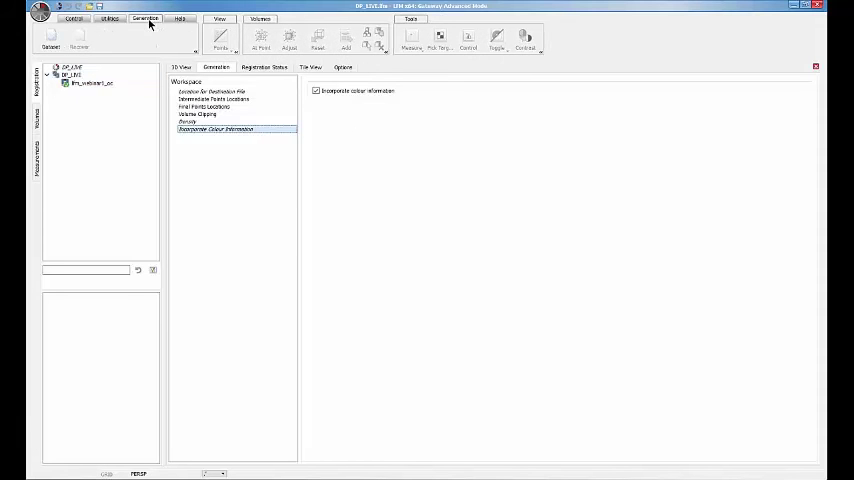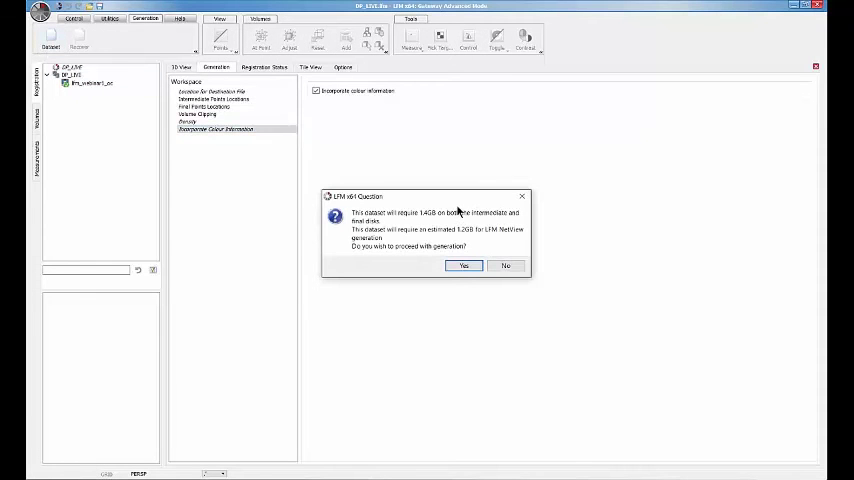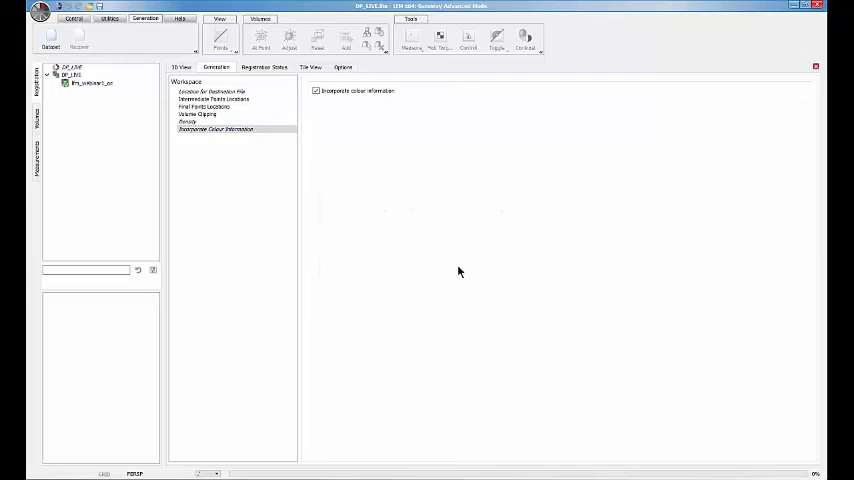Go over to the Generation tab now that all my options are set. Click Dataset Generation. Yes, I want to proceed. And this should just take a couple moments. So while this is getting ready to start,